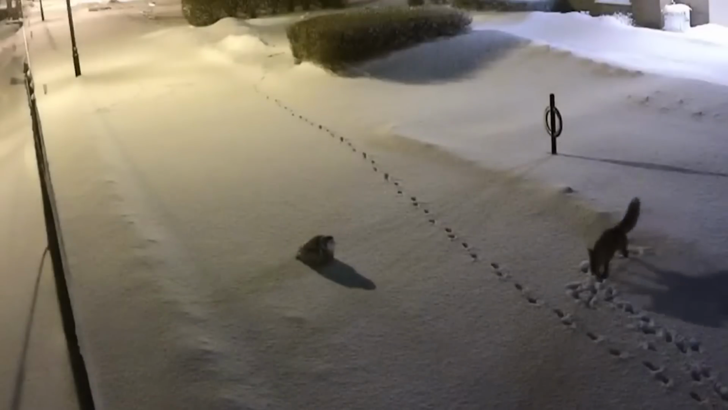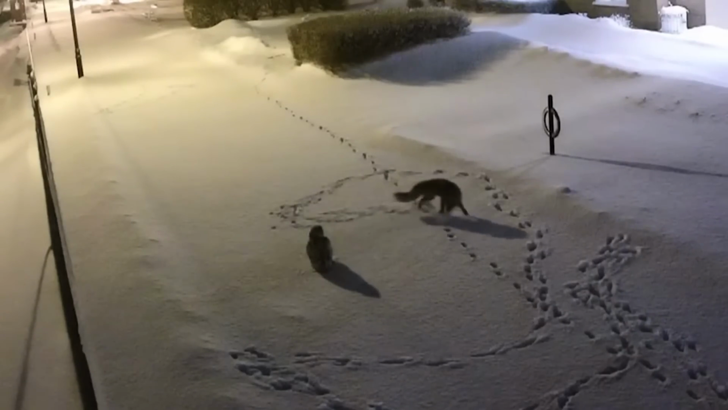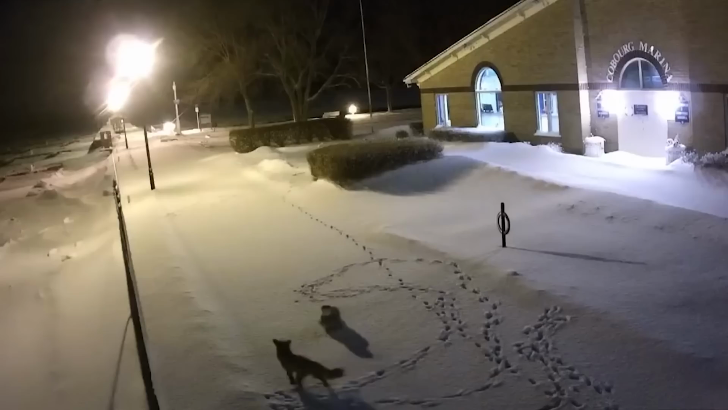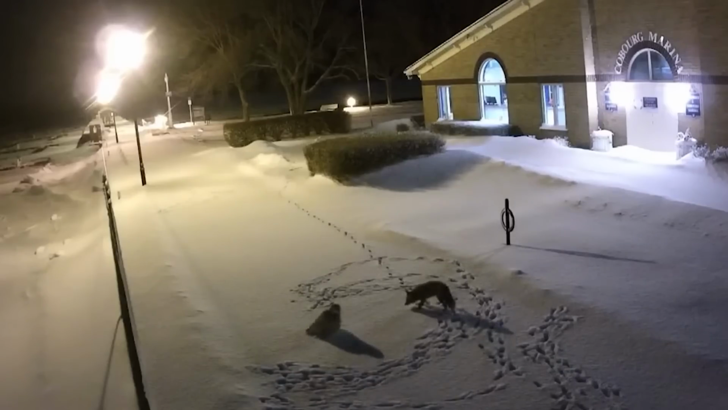The fox and the owl confronted each other, but none attacked. The owl, however, looked ready to strike upon the orbiting rival by turning its head at an angle of 360 degrees. The winter clash ended as the vixen quit the show.